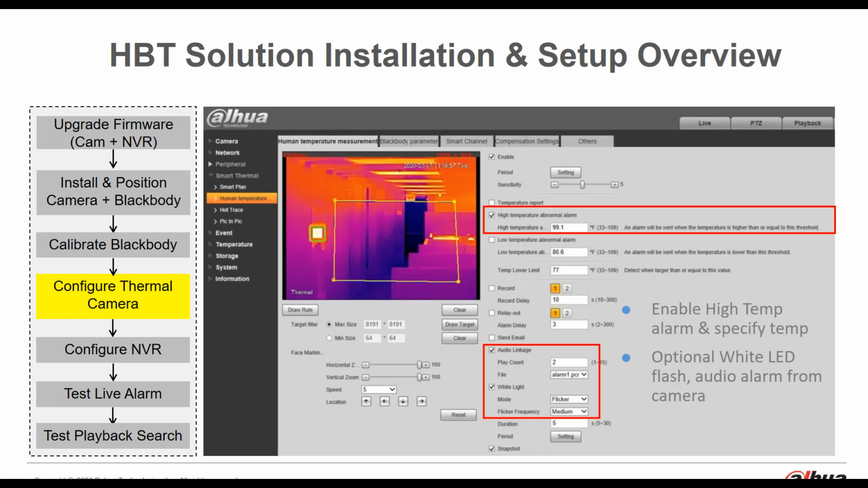Another interesting thing about the product, and very useful, is the fact that the camera has a white LED on the front of it, and it also has a speaker, so that you can optionally enable the white LED to flash, and also an audio alarm to alert when that over temperature condition exists. So that's optional, and then you would enable it and adjust it in that second red box.